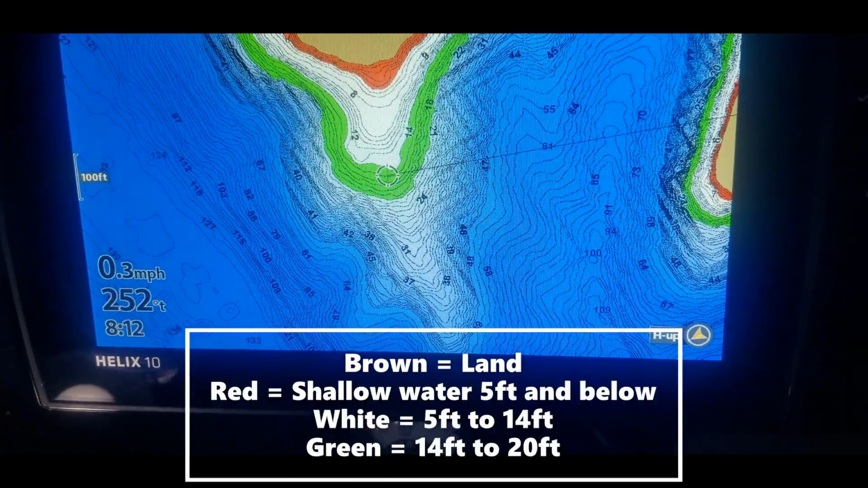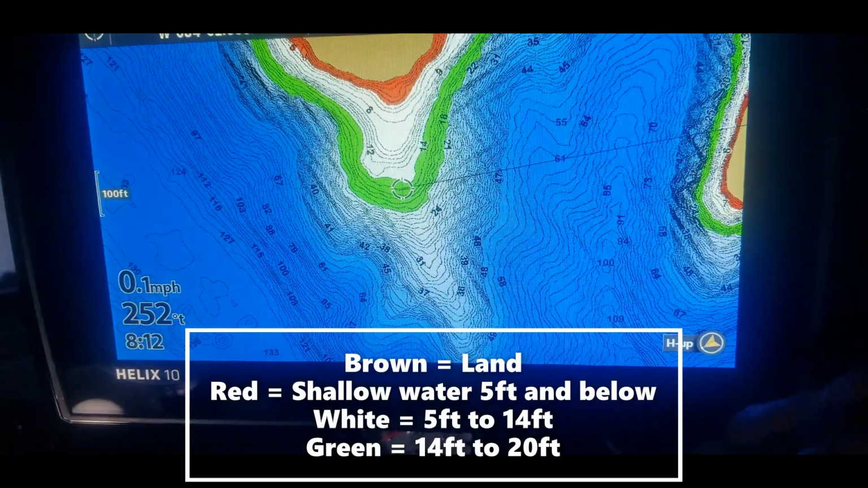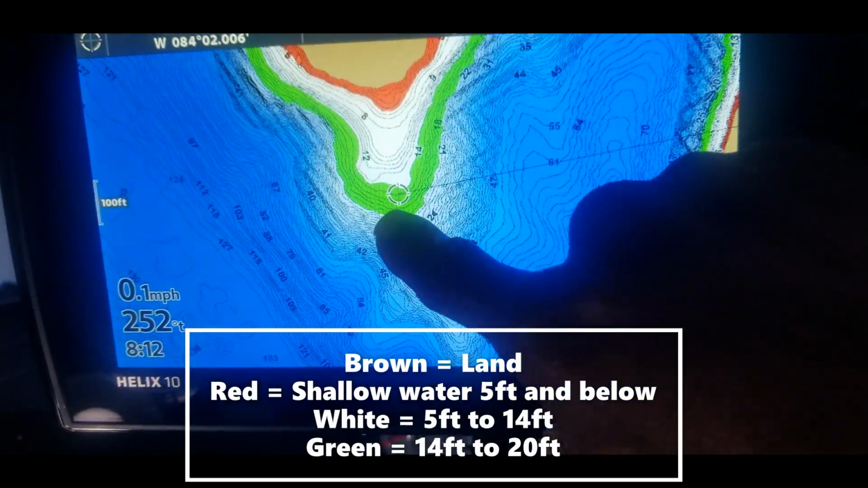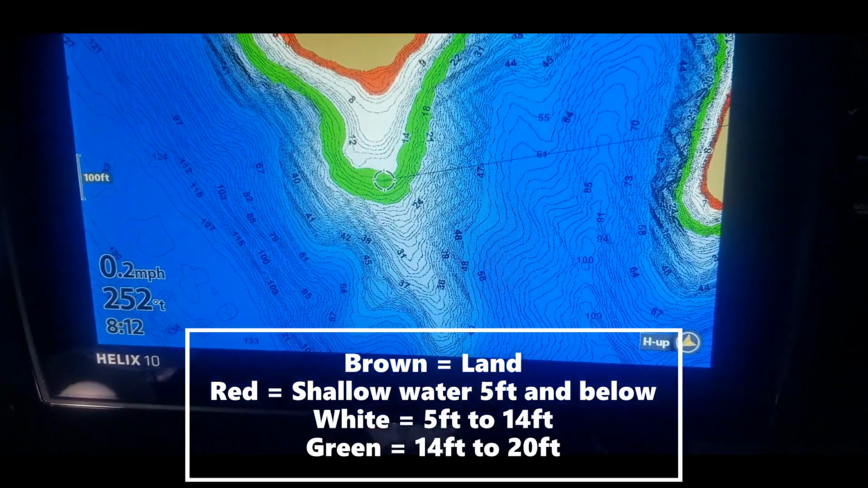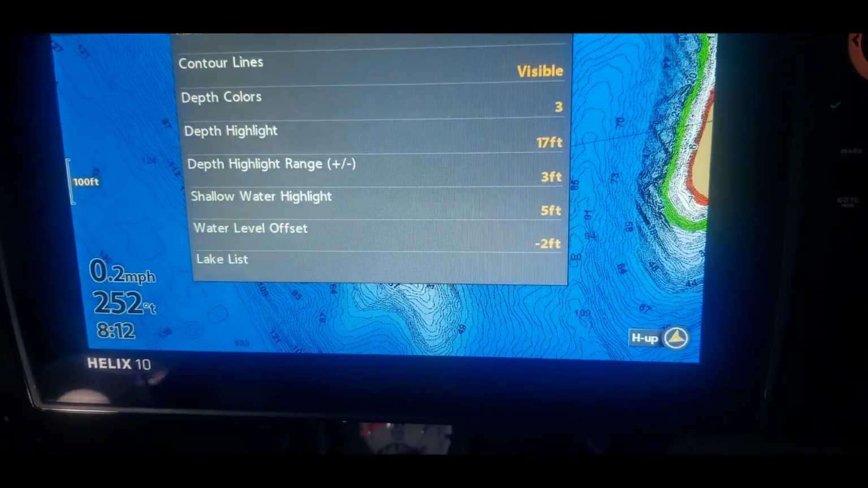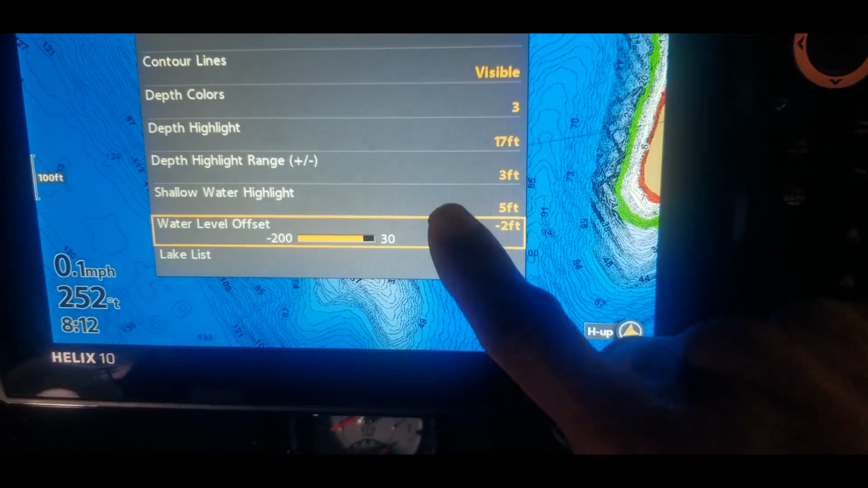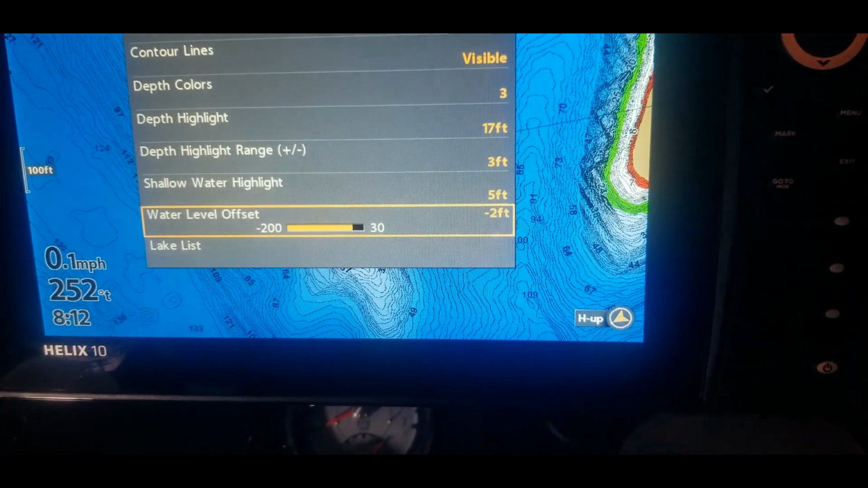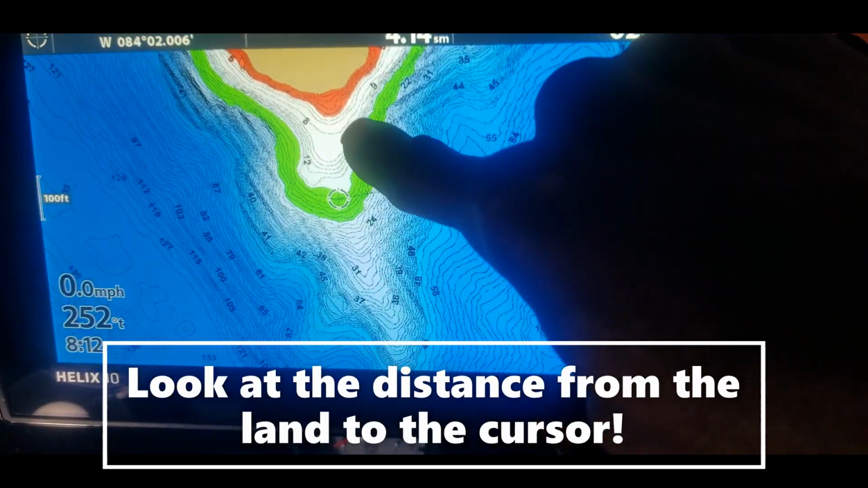All right, so looking at this point right here, we know the shallow water, which is marked in red, is going to be 5 feet and below. This green area is pretty much representing water that is 14 to 20 feet deep. So once we go back in here in these settings and go back down to water level offset, let's just put this on something real high so that you can see the drastic change in it. So let's go back here, just kind of keep that in mind of how that looks.